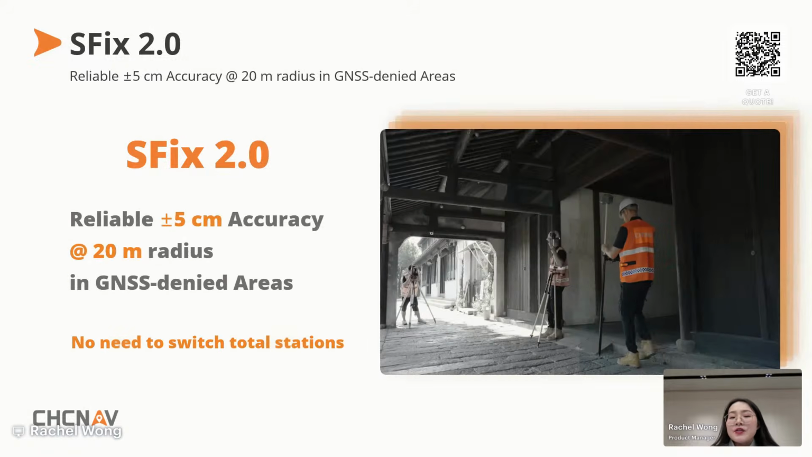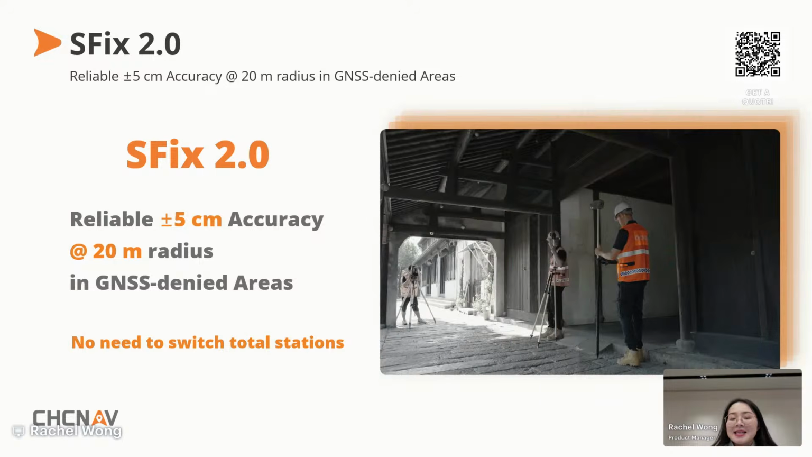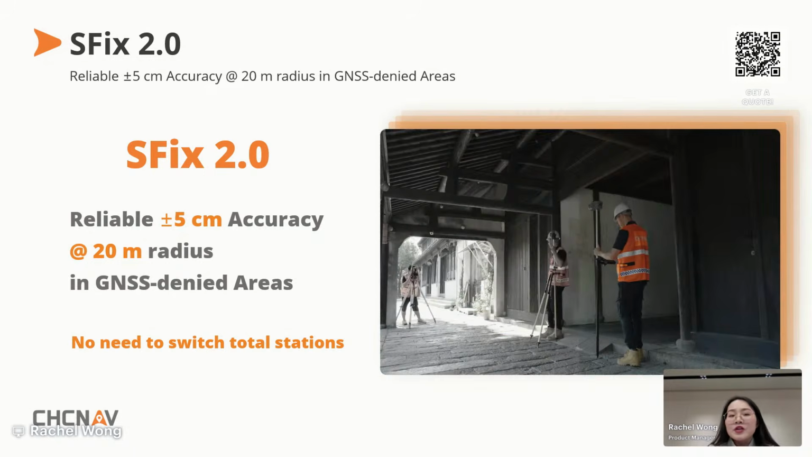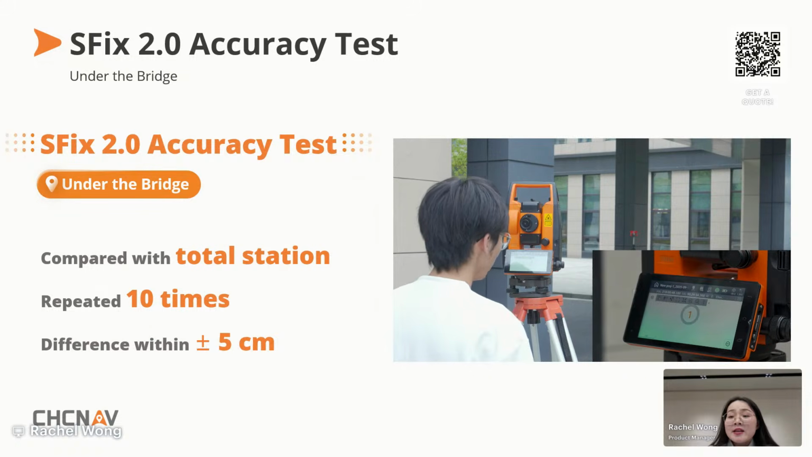For the end user, the experience is straightforward. With ViLi i100, surveyors can confidently measure up to a 20 meters radius in fully GNSS denied areas while maintaining stable 5 centimeters accuracy. So no total station, no instrument switching, just the ViLi i100. Now you can trust every fix. And let's look at the real project results.